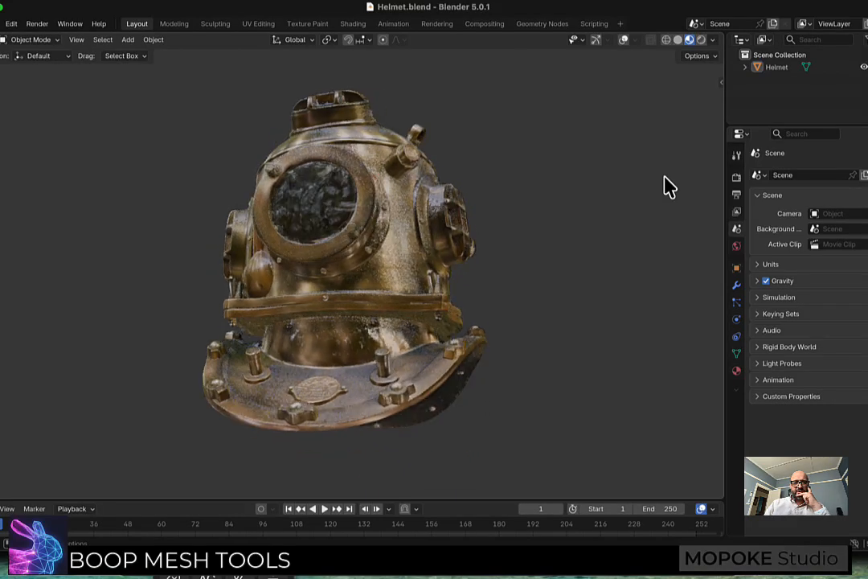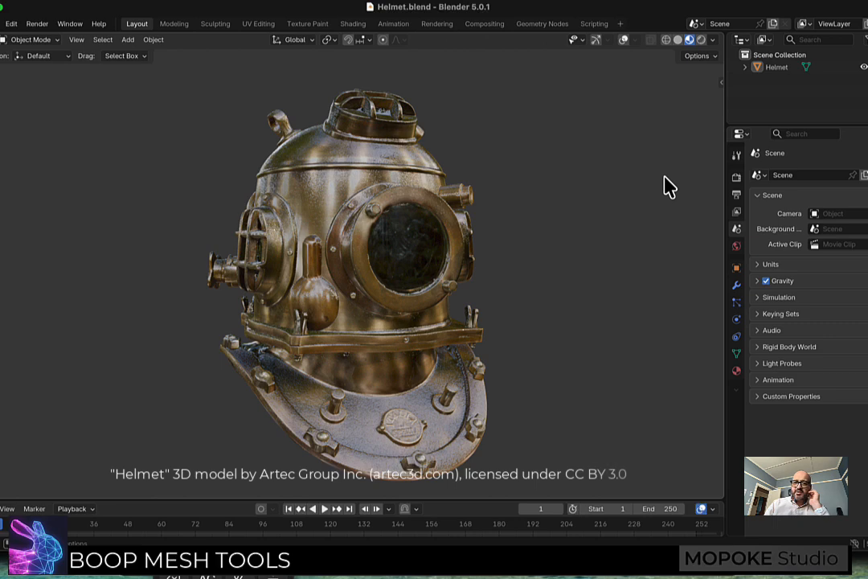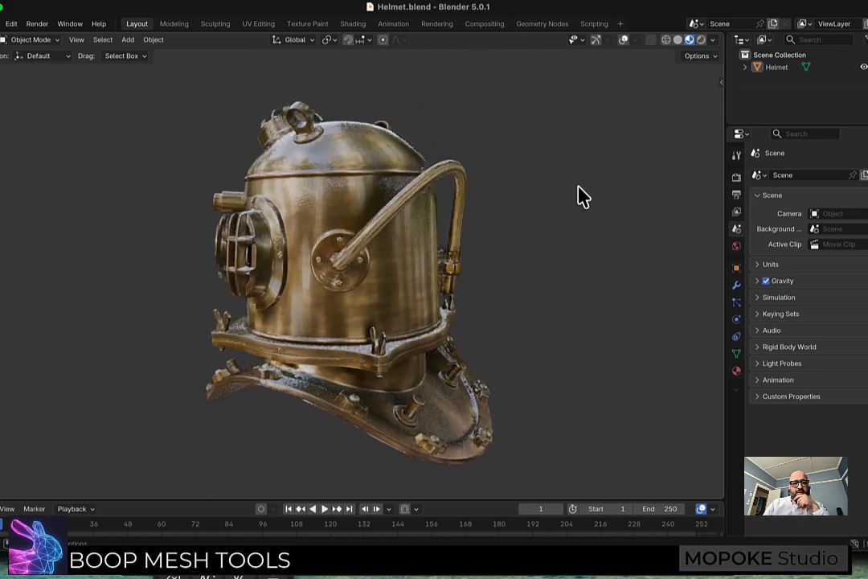Alright, I'm going to run Boop on this mesh. This is a laser scanned mesh that I got online. This is a royalty-free model, but I put the attributions in the description of this video. It's a very cool model.